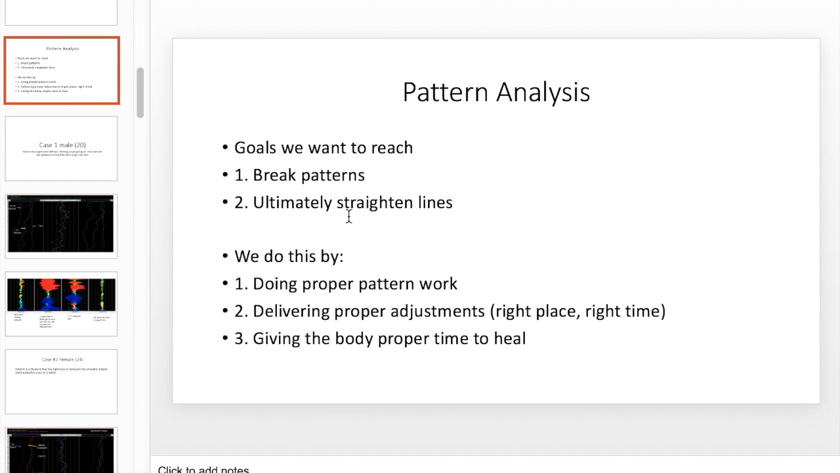We have to give the adjustments at the right place, the right time, with the right amount of force and the right line of drive. Those are all critical. And something that gets overlooked in chiropractic is giving the body proper time to heal. I feel like we're always trying to rush adjustments, or we get impatient, or the patient may be experiencing symptoms. So don't forget that one. The body takes time to heal.